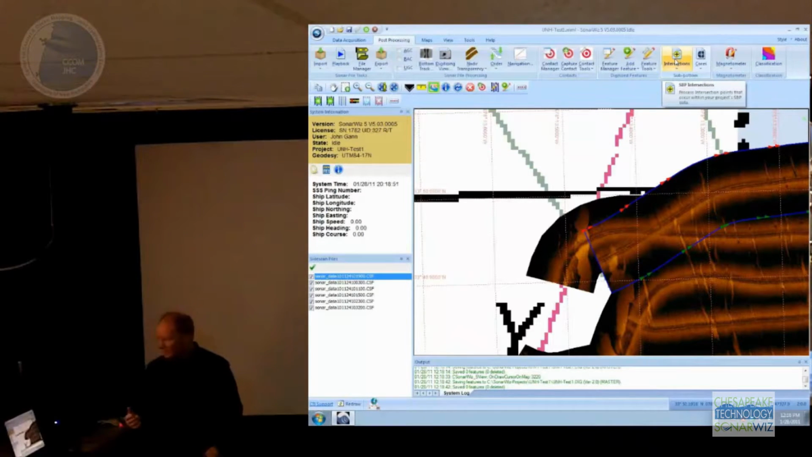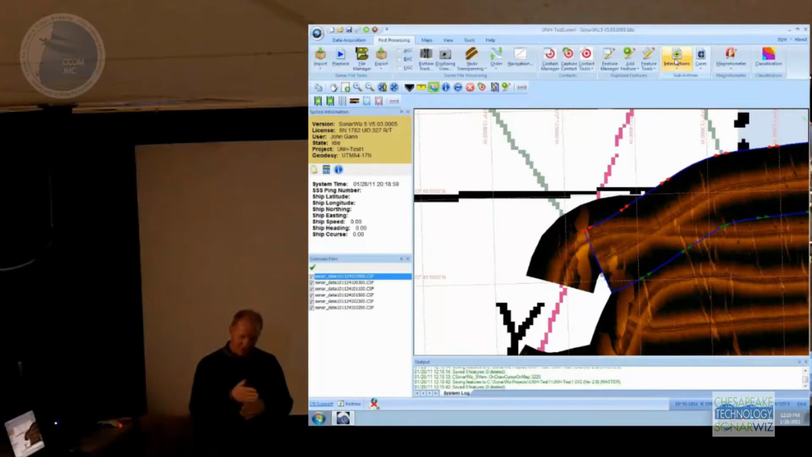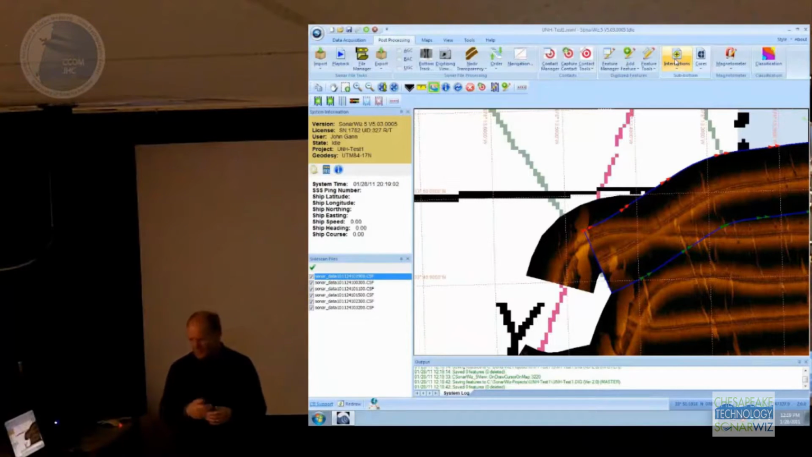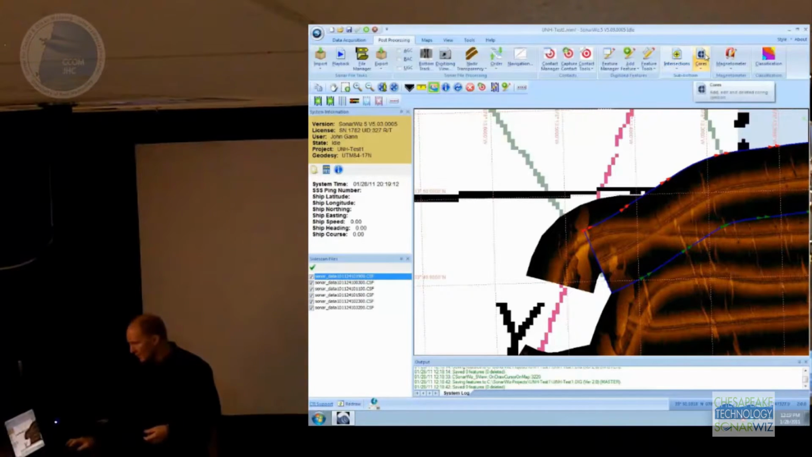Features up. So then again on the post-processing, we've got a little section here for sub-bottom. When we get to the sub-bottom project, I'll show this. Intersections is a function that allows you to compute all the intersection points between your sub-bottom lines. So wherever your sub-bottom lines cross, it'll pull out those intersection points, and you can look at those intersections in 3D using the IBS viewer, or you can list them and report on them.